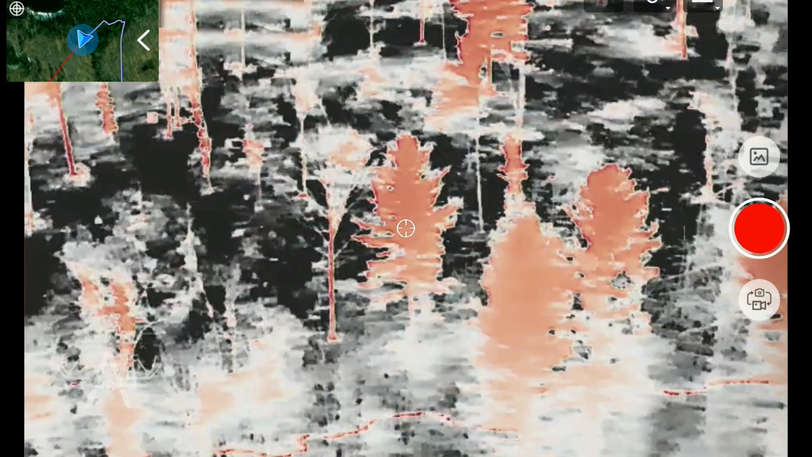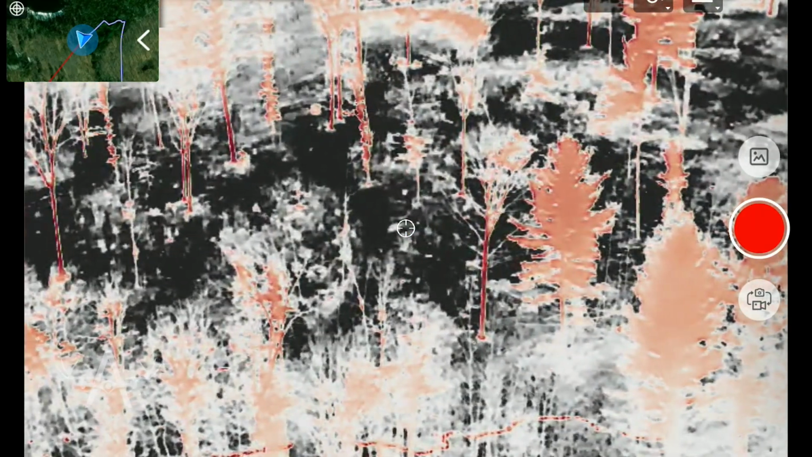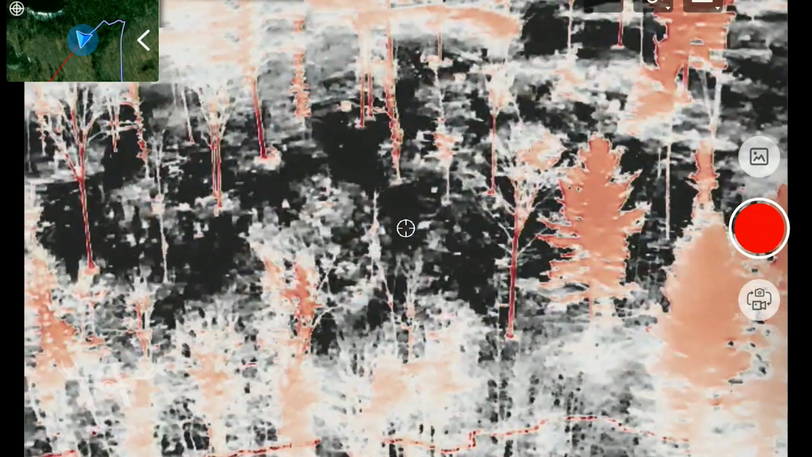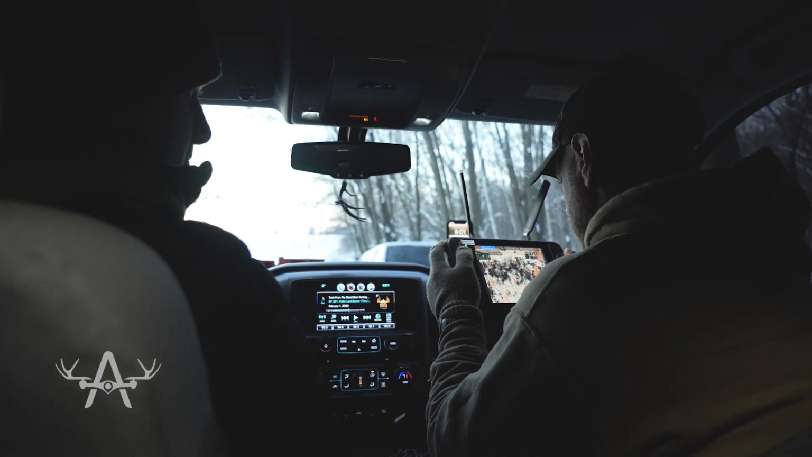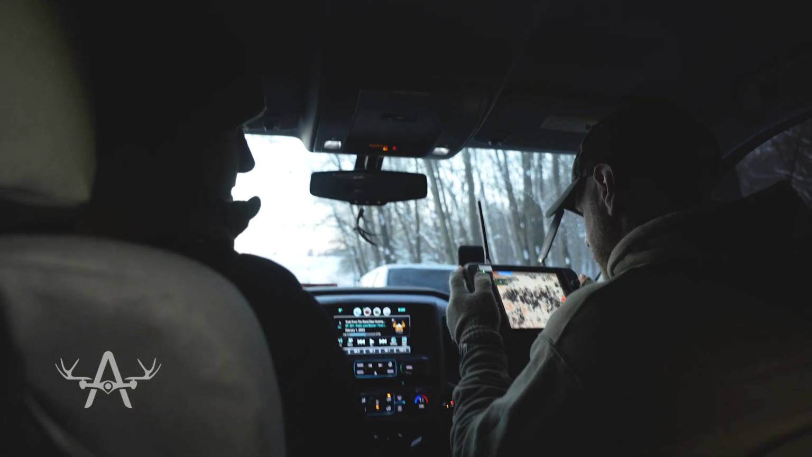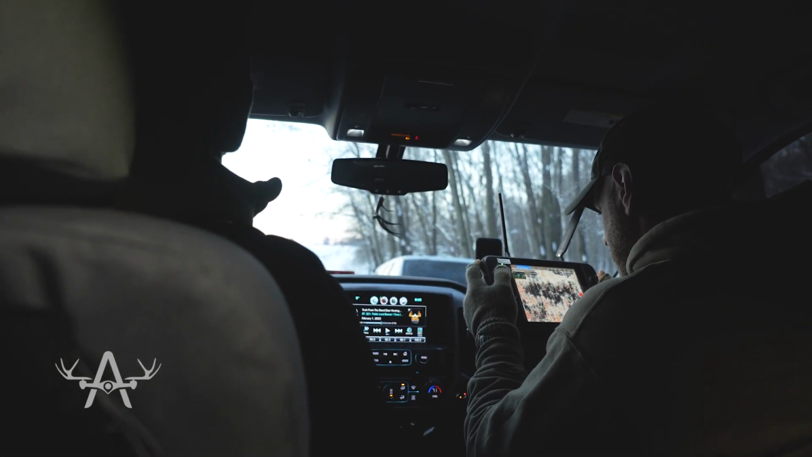I'm really surprised there's not one just cruising through the clear cut. Do they normally in the fall? Will they cruise through? This year was right behind the cabin right here, very good rut activity. I thought for sure you'd catch one, with shooter bucks just browsing through here. That's what I would think.